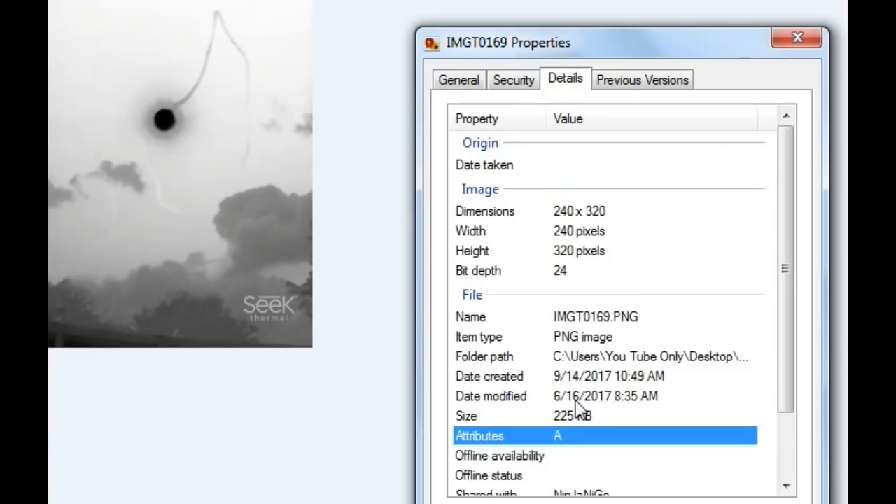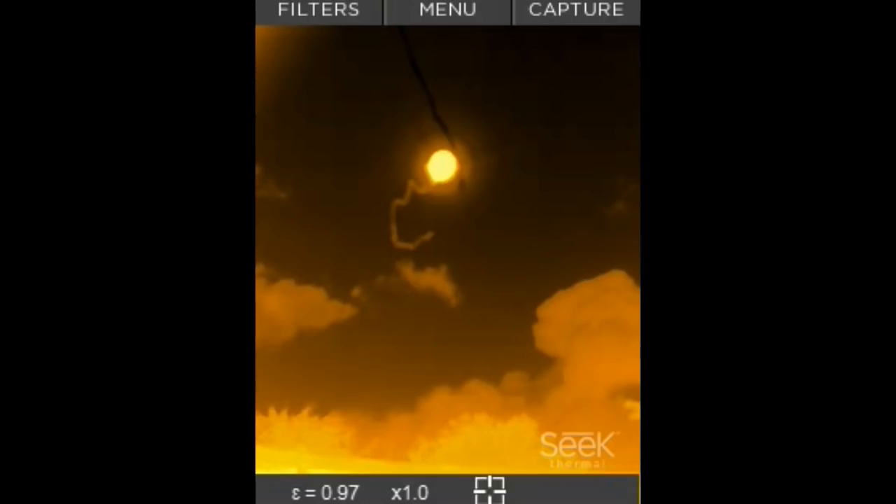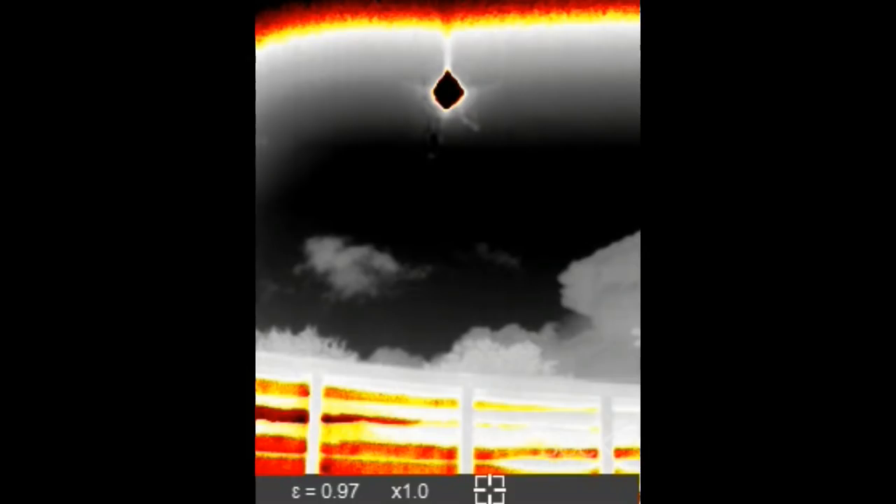So when I take pictures of the sun, I expect to see the sun and nothing else really. The reason we got this is because I've actually moved the unit. Let's have a look at the details on this picture. As you can see, it was taken on the 16th of the 6th, 2017 at 8:35 in the morning. And you can clearly see there's something around the outside. Yet again, exactly the same, different type of filter. That shouldn't exist because our sun is round and it's not a triangle.